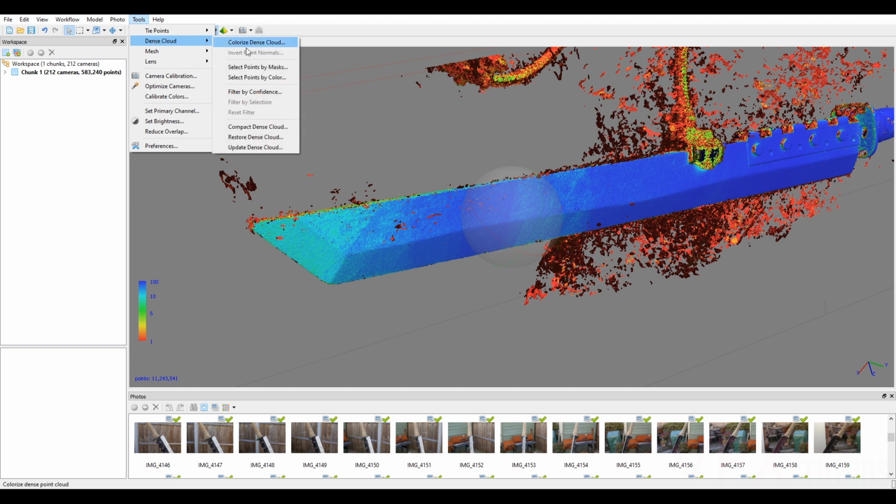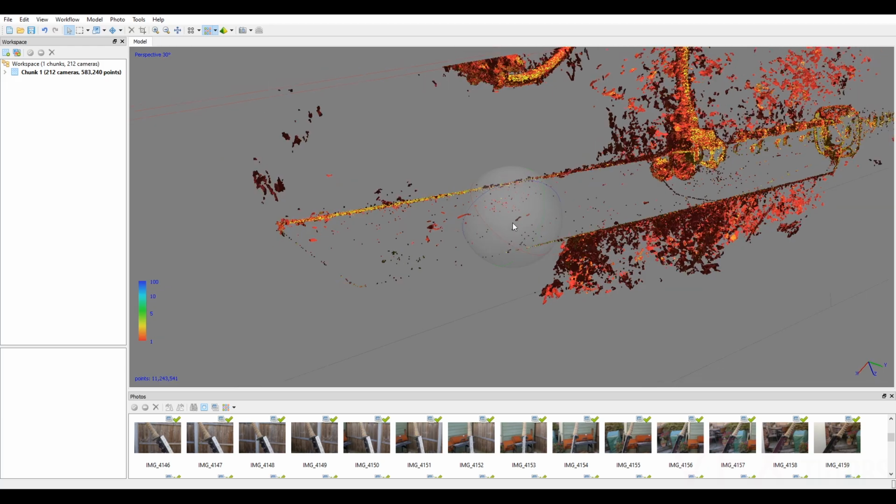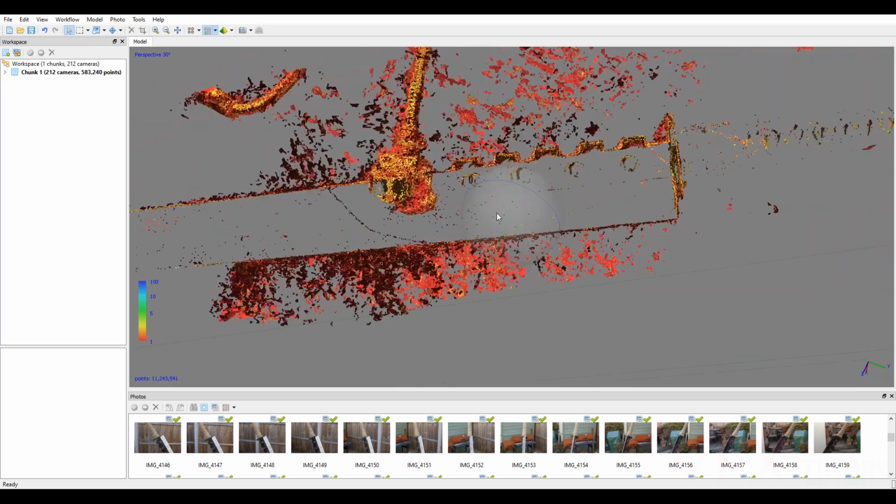So if we go to dense cloud, filter by confidence, but instead of changing the minimum, let's change the maximum. So the points that will be left will be the bad ones. So if 5 is in the green, we probably actually want to go maybe, let's see what 3 looks like. We've got quite a bit of yellow in here.